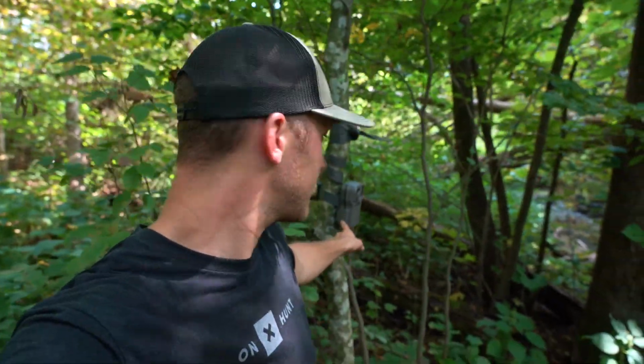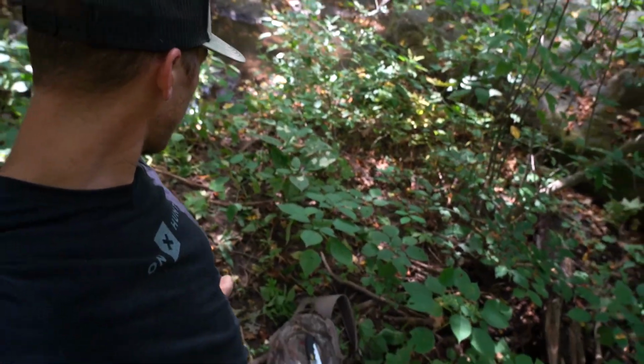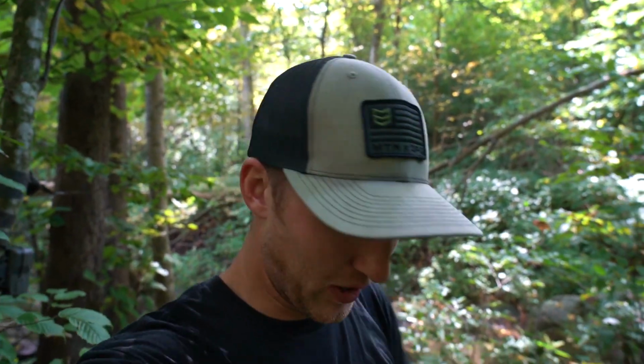Well, I made it down to this little creek here. Got my camera set up. Nice little trek. And we are gonna be looking right over. There's a big trail that kind of comes through here, crosses the creek, and goes up that far side. So it's a good little spot. I like it. It's gonna provide some pretty cool pictures, and we'll see how we do. So that's it. Heading back to the truck now and heading home.